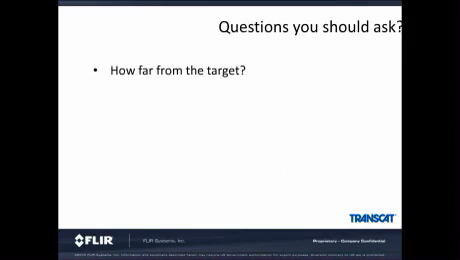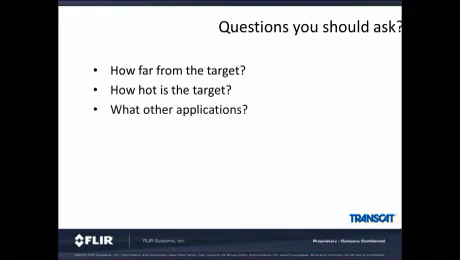When reviewing your camera needs, you should consider a number of questions. First question is, how far from the target am I? Basically, this applies to the resolution that you would need. There are many different types of cameras out there with many different types of resolution. How hot is the target? FLIR makes cameras that go up to 2,000 degrees C. You may not need all of this temperature range, but we do have cameras that go up to this temperature range in various stages.